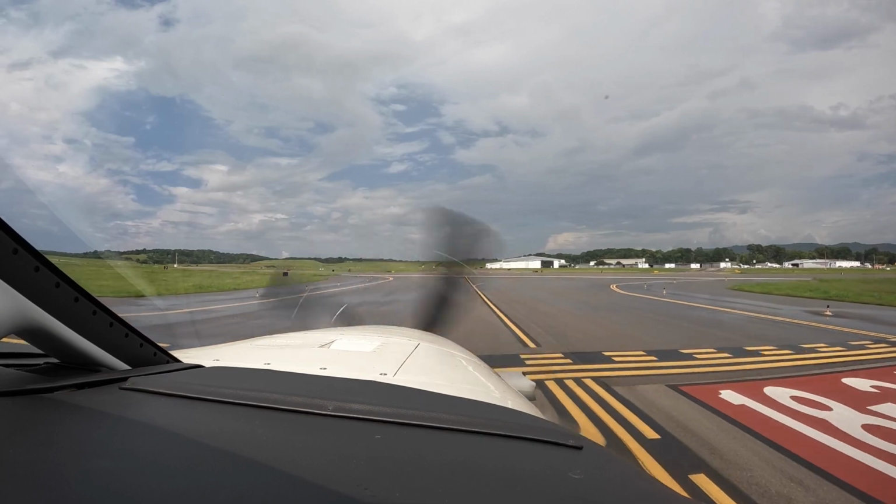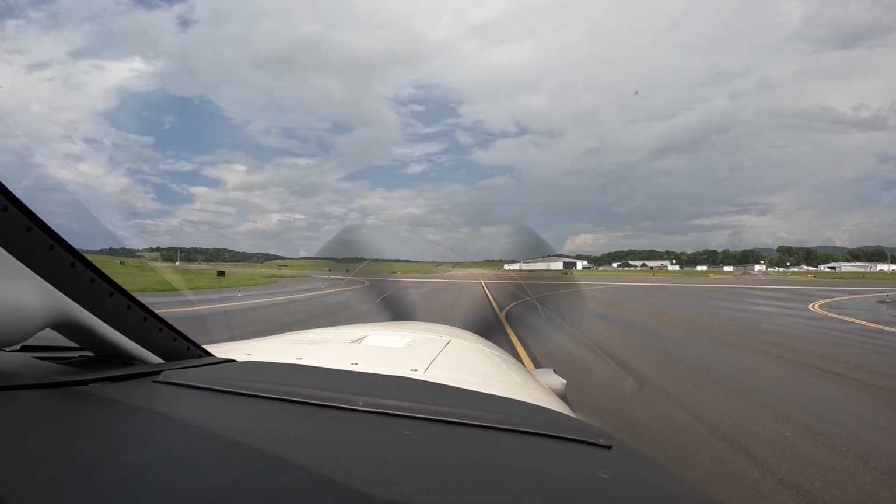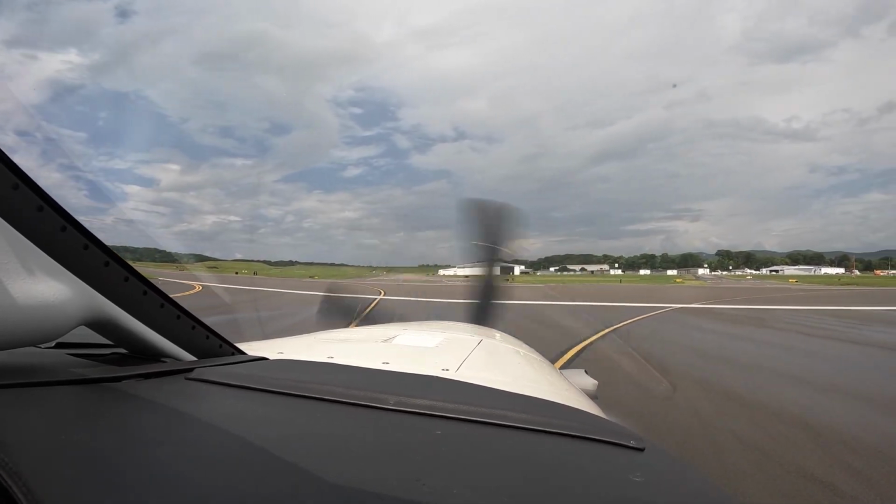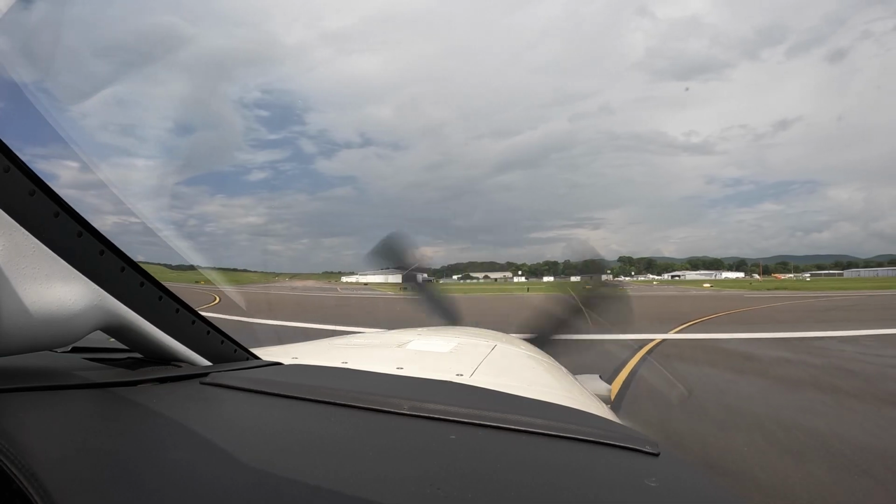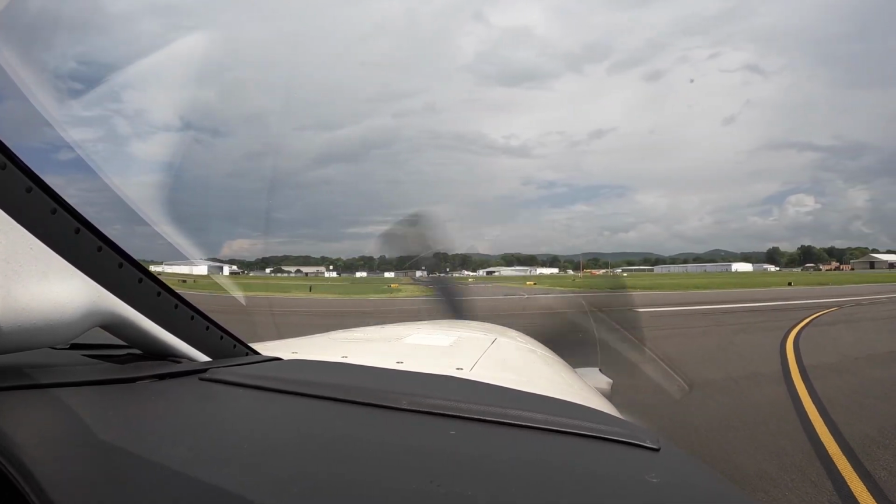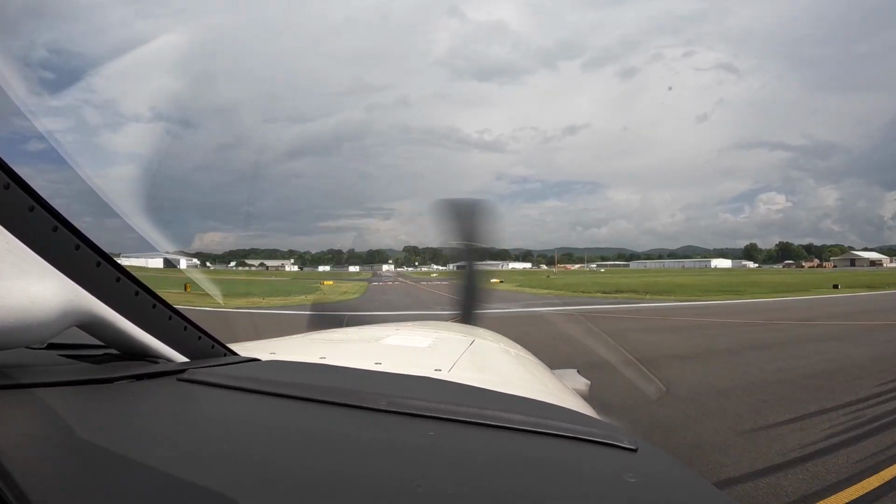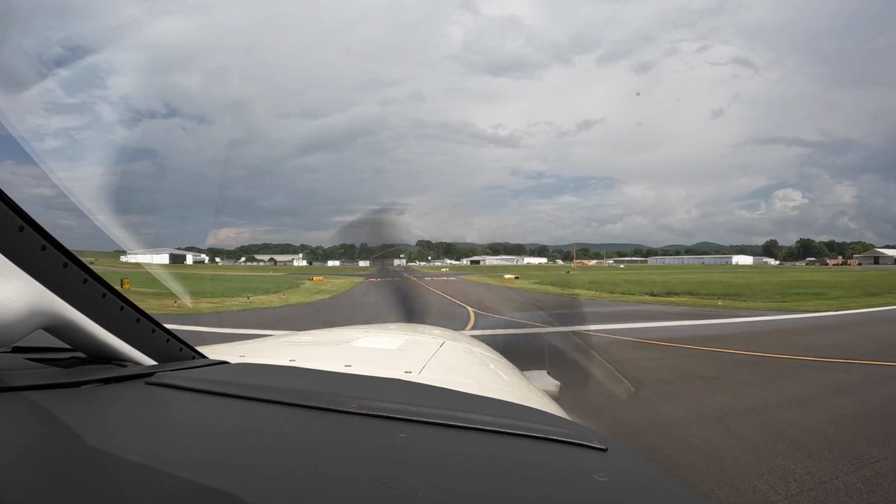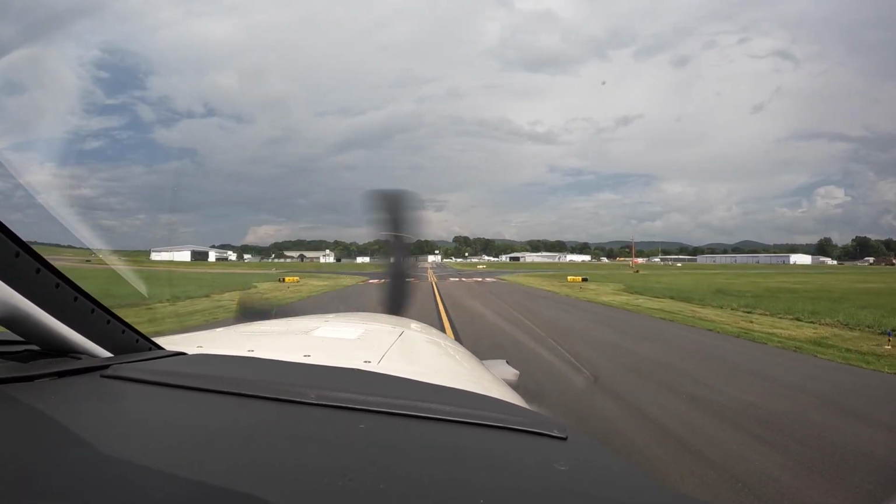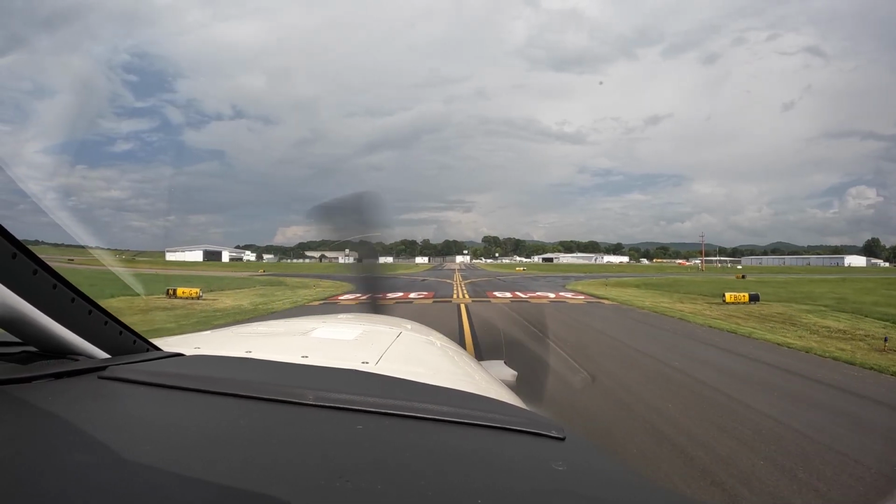SailJet 360, Birmingham ground. SailJet 316, cleared to the Charlie Echo Uniform Airport via the Birmingham 8 departure, then as filed. Departure frequency 127.67, squawk 5223. Tally ho, fly safely. SailJet 316, departure frequency 127.67, read back correct.